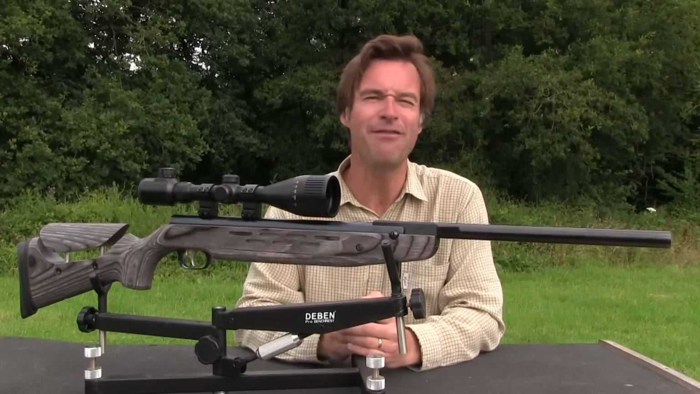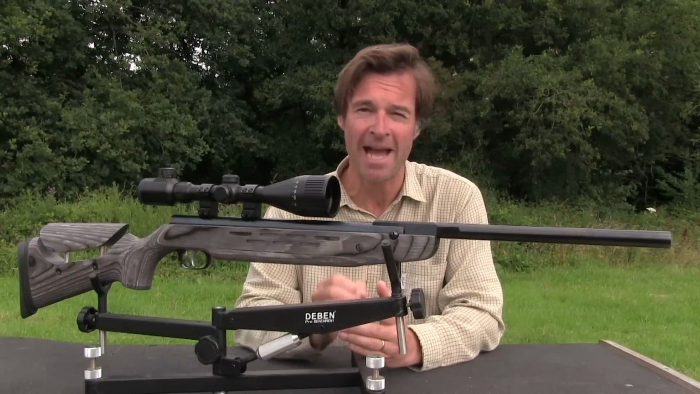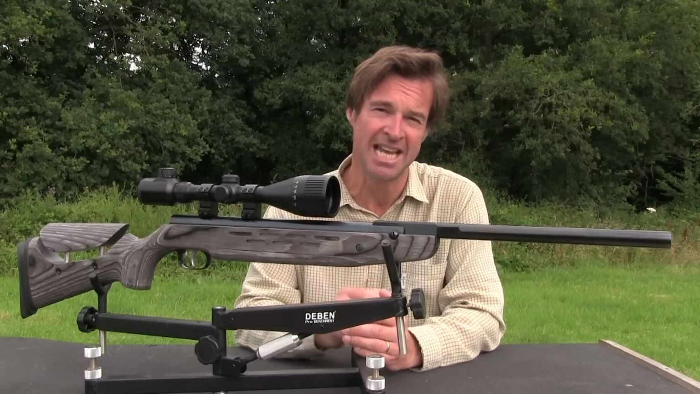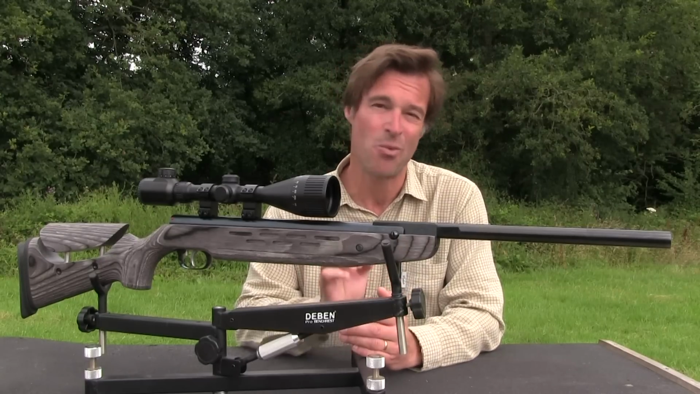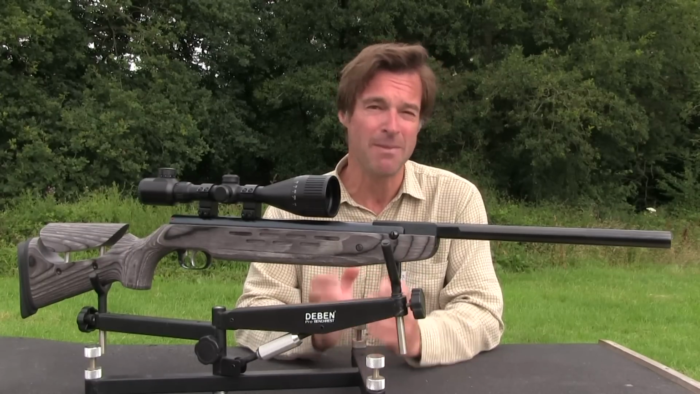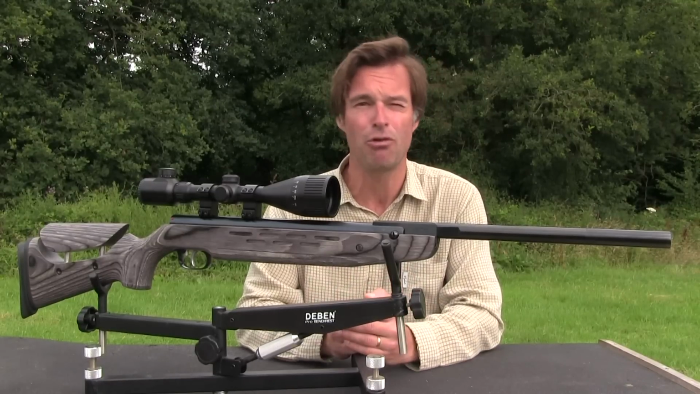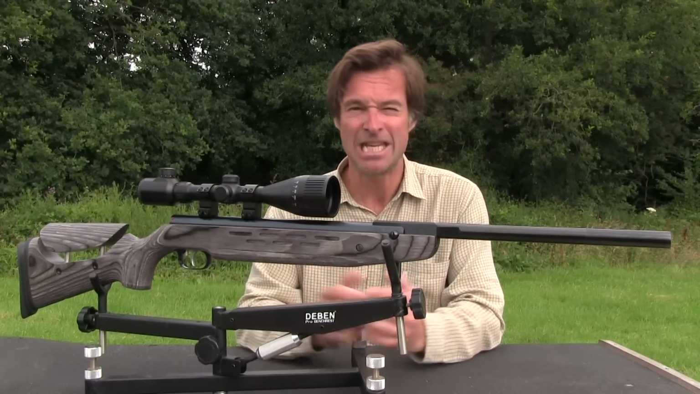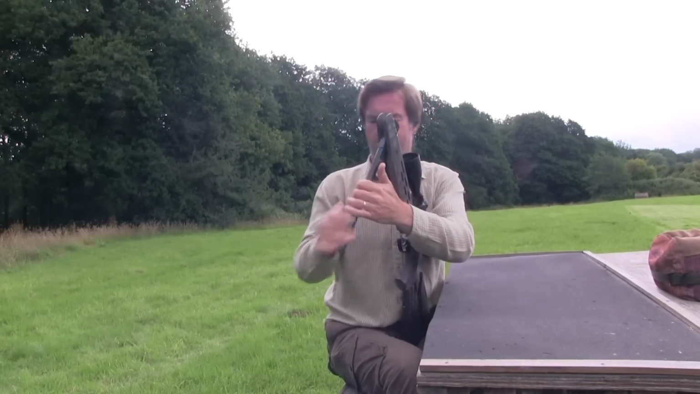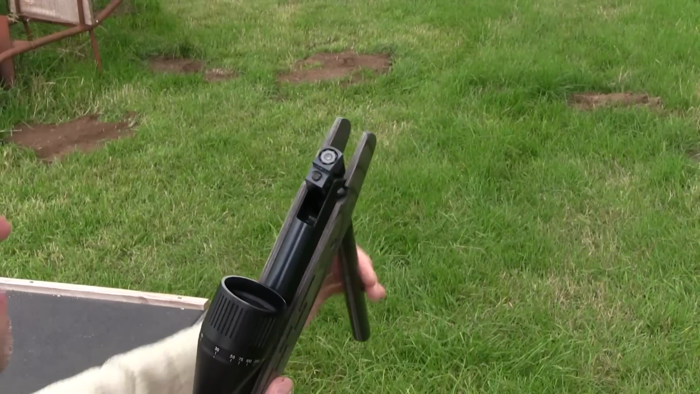The .177 caliber test gun is producing a punchy 11.6 foot-pounds with an impressive shot-to-shot variation of just 9 feet per second over a string of 10 shots, which is very good for a spring gun. Now, considering that it's churning out pretty much full UK power, it is very smooth to cock and requires surprisingly little effort. Typical of a break barrel Springer, pellets are loaded direct to the breech. The barrel then snaps back into place into what feels like an extremely secure lockup.